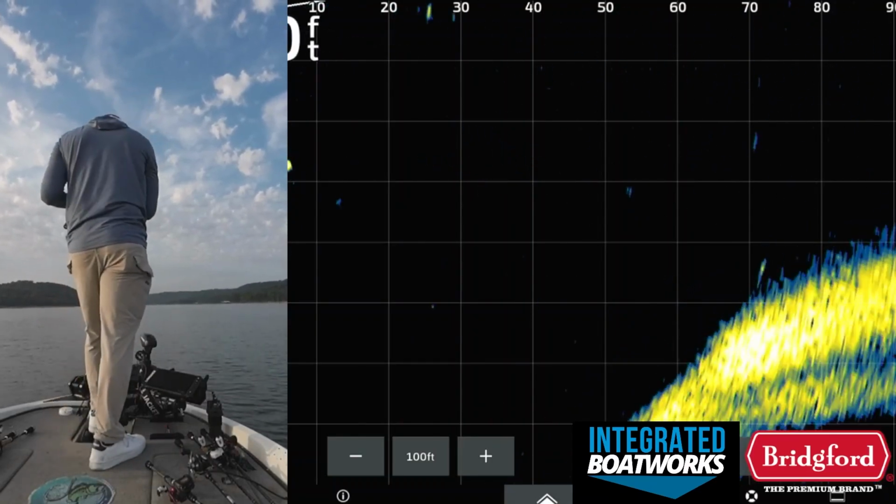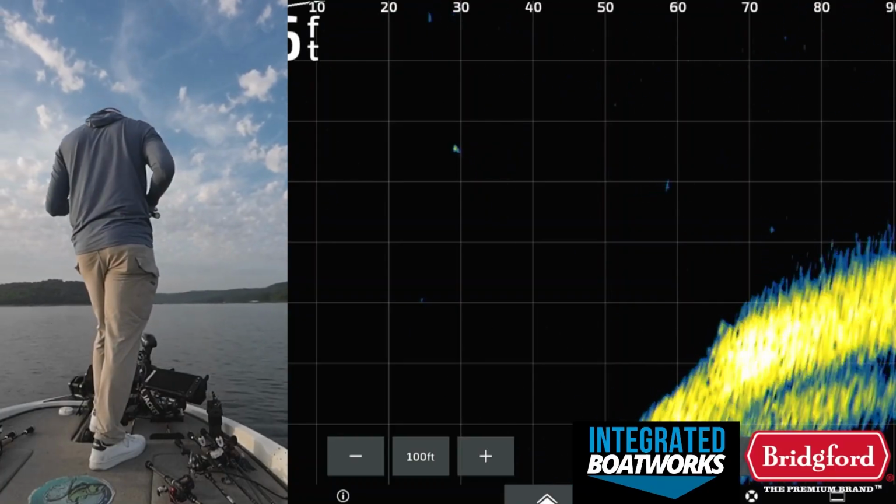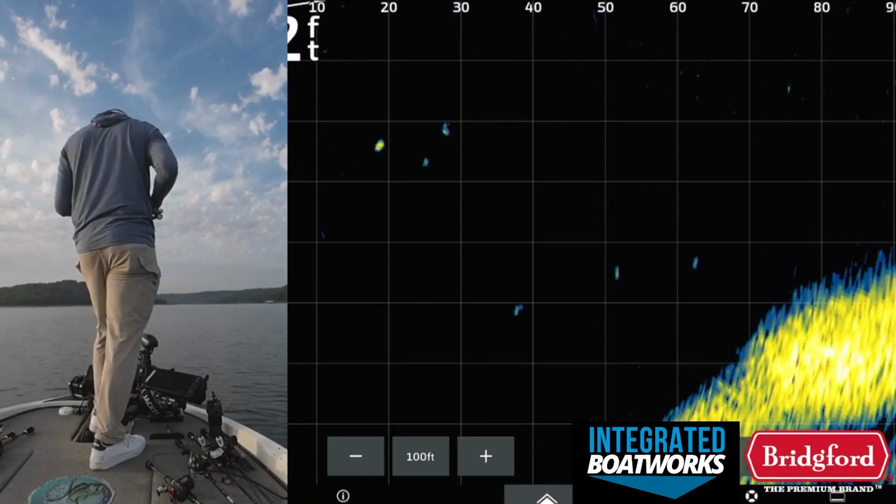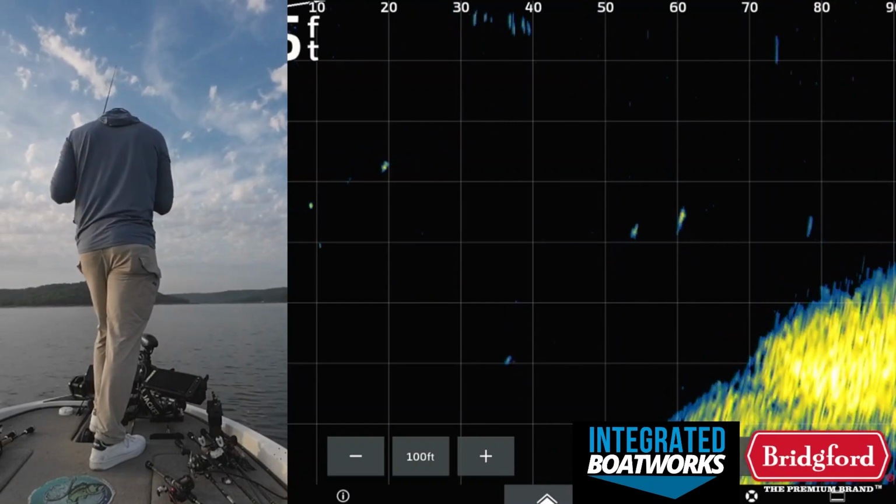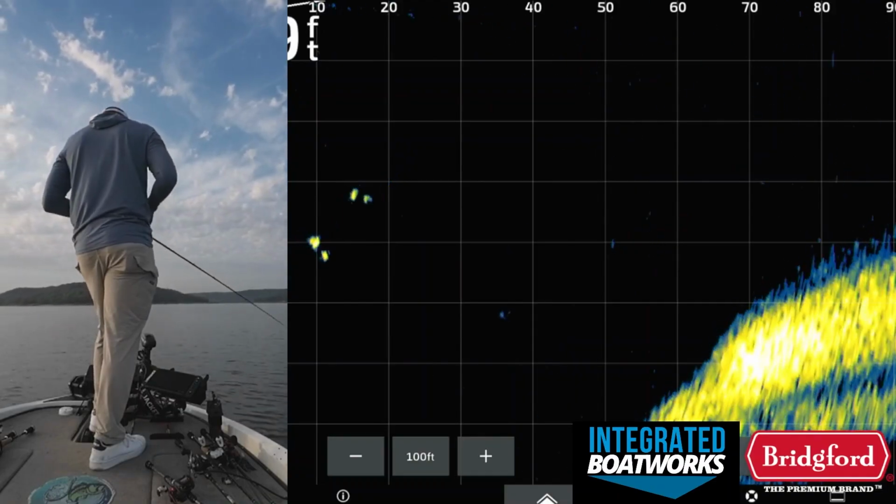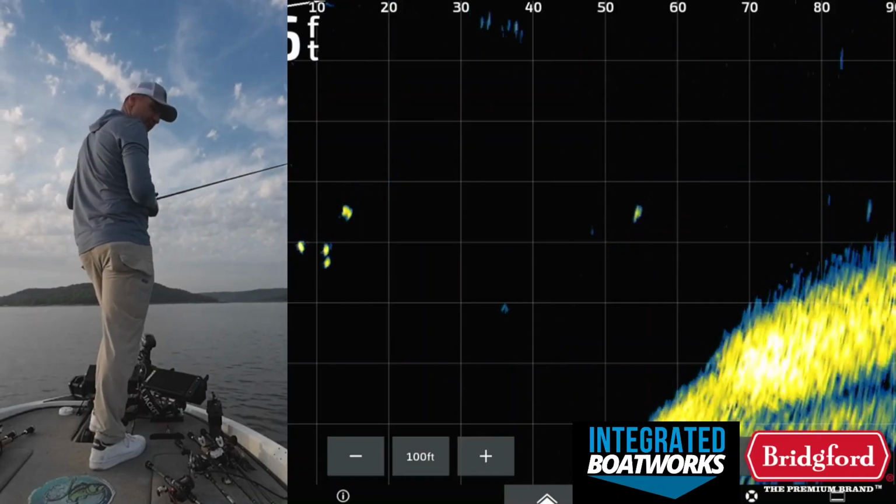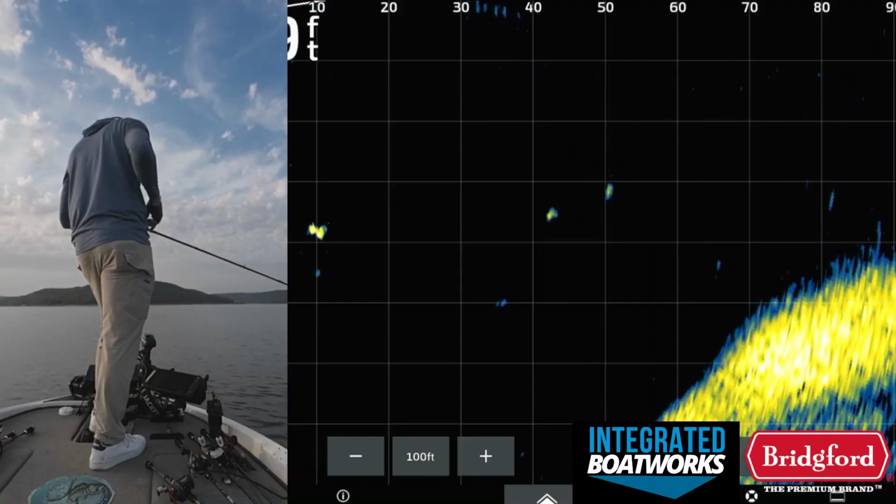Throw a football jig out there. Football jig actually gets a bit better than the drop shot, which makes absolutely no sense to me, to be honest. But I just don't know if these fish get super pressured by a drop shot or what it is, but I cannot buy a bite on the drop shot right now. Which was normally my go-to deal.